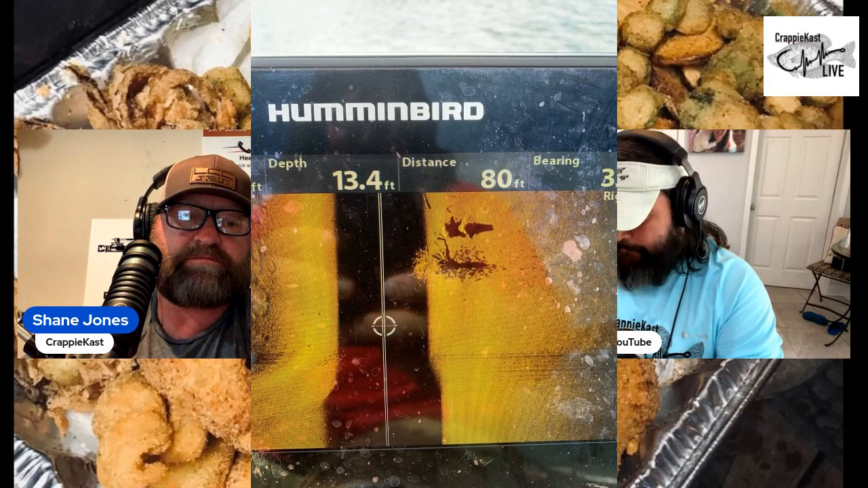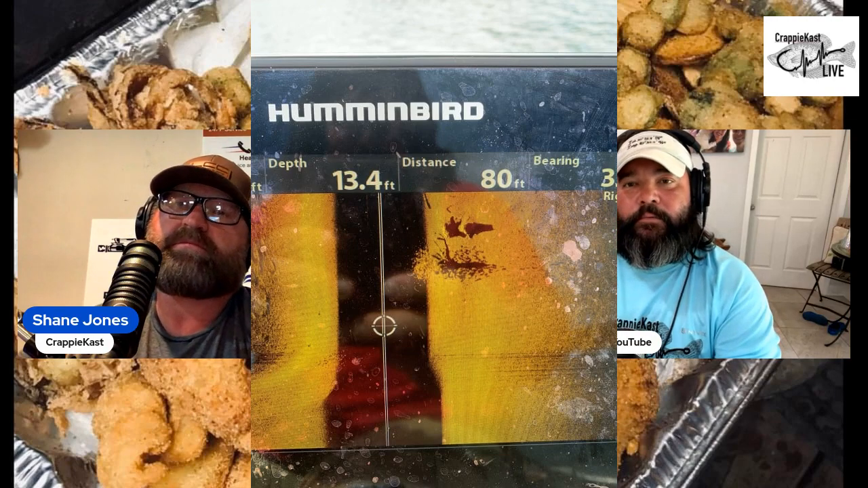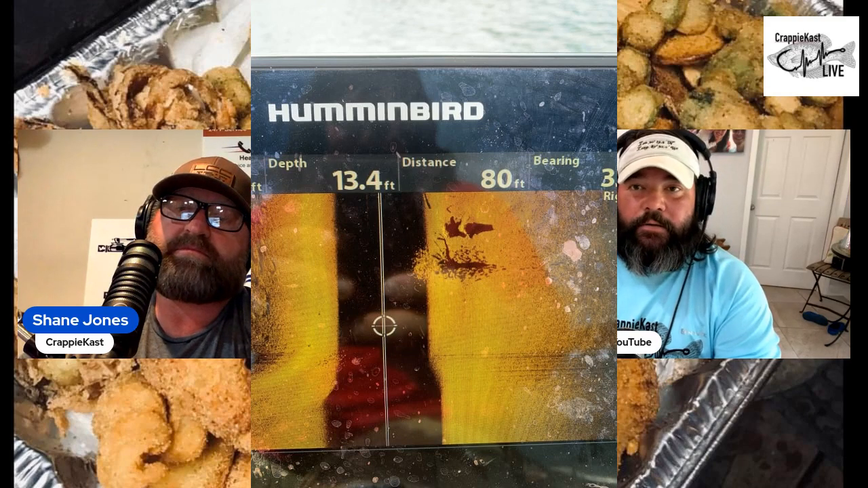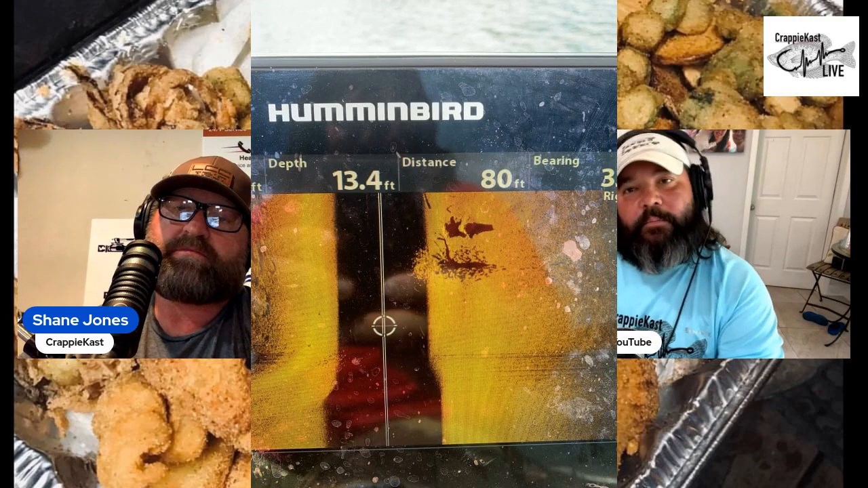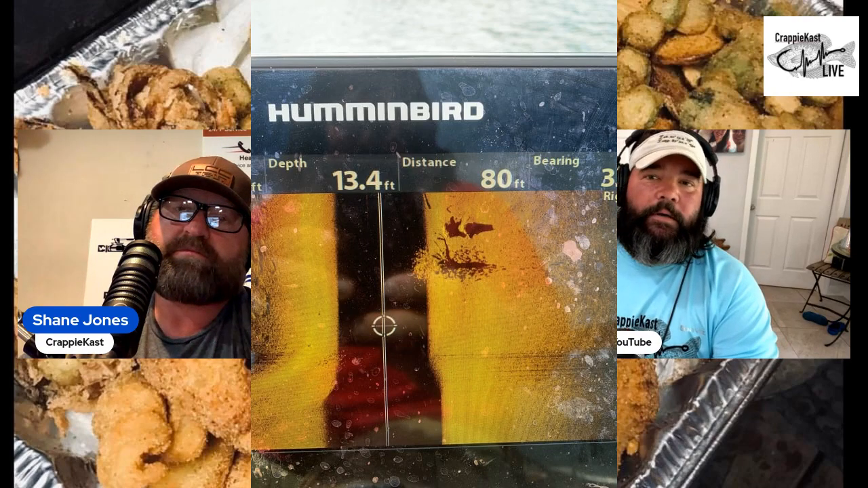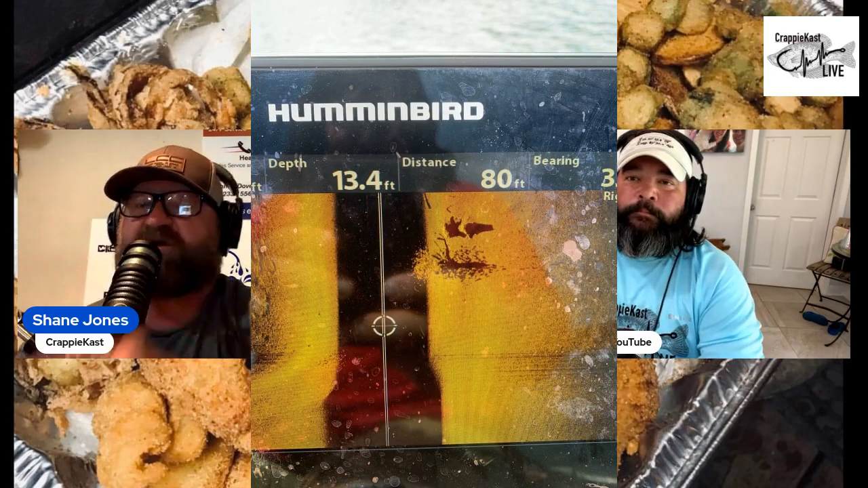You'll see the fish, they'll be lighter colored than your palette. Sometimes they're shinier, they'll be white, and then you'll look past them, and those shadows will kind of tell the truth of what size those fish are. The bigger the shadows, the bigger the fish.